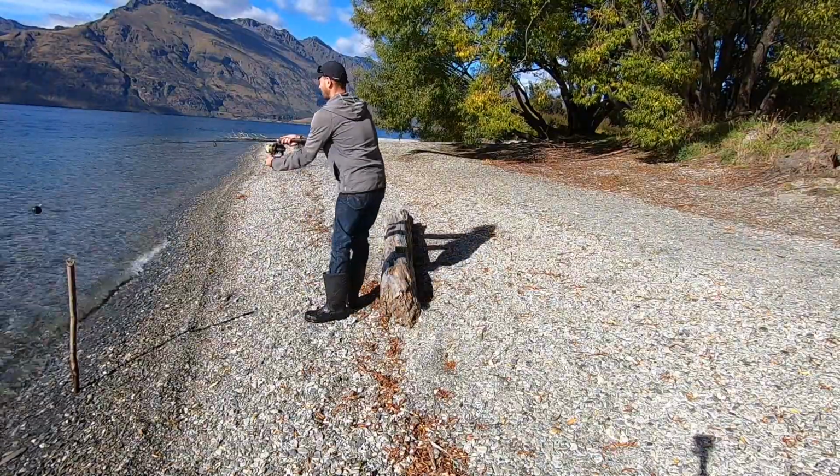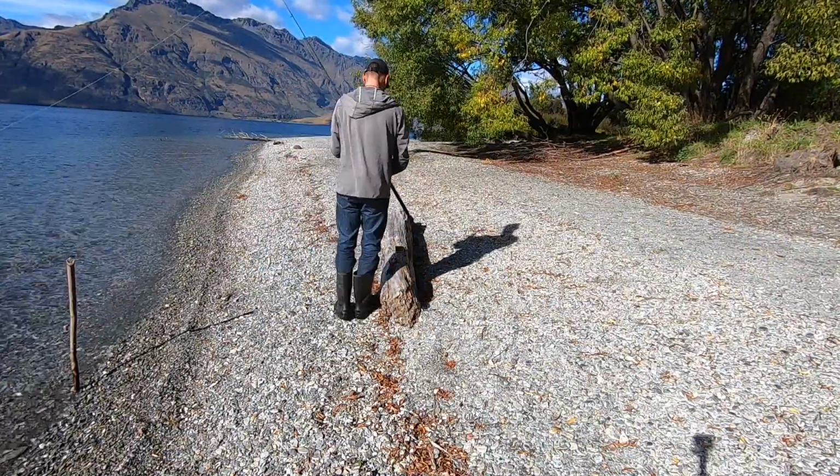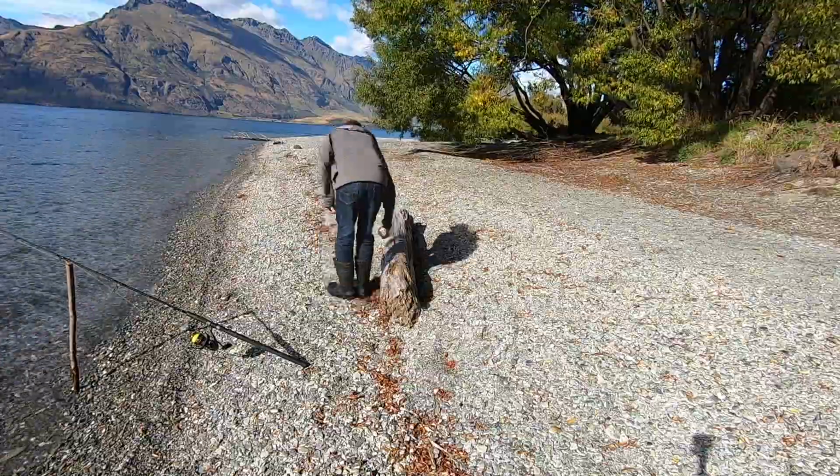Yeah, so I did a few casts. The Deeper app showed me that the water out there is about 15 meters deep, and when I reel the Deeper in towards the shore, it will just kind of come up to 4 meters and then to the shore. So I can see that there's the drop-off, and I can see how deep the water is past that drop-off.